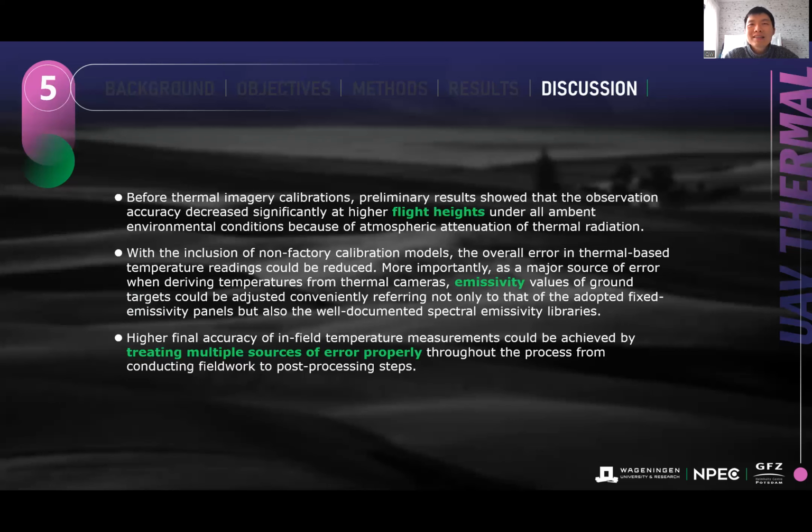Apart from that, I need to conclude that emissivity correction is also very important for UAV thermal measurements. In previous research, not all researchers have corrected this parameter before actual applications in the agricultural or forestry domains. So this is also important.